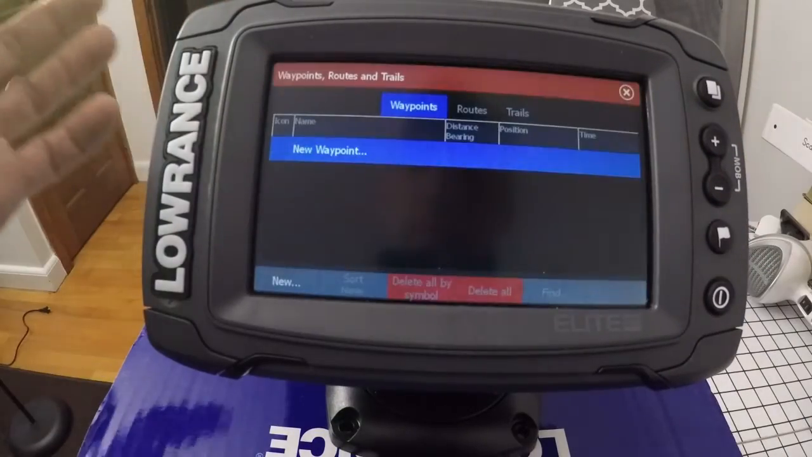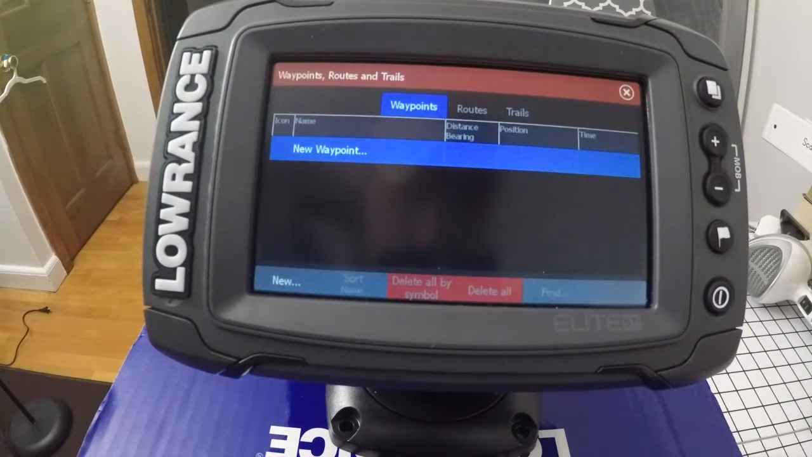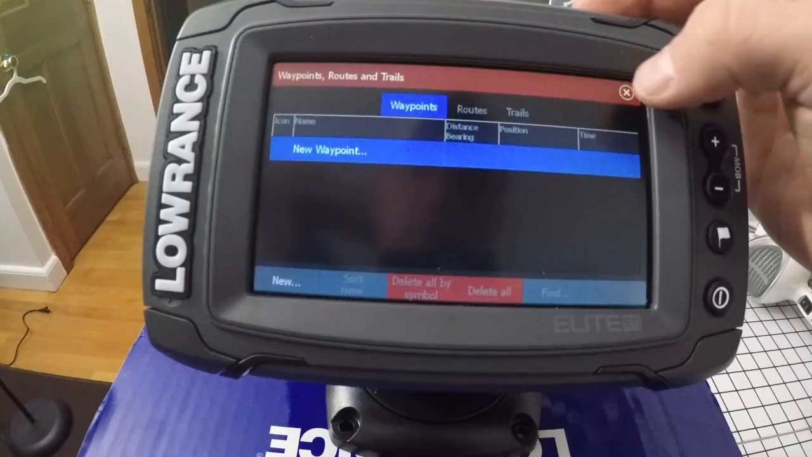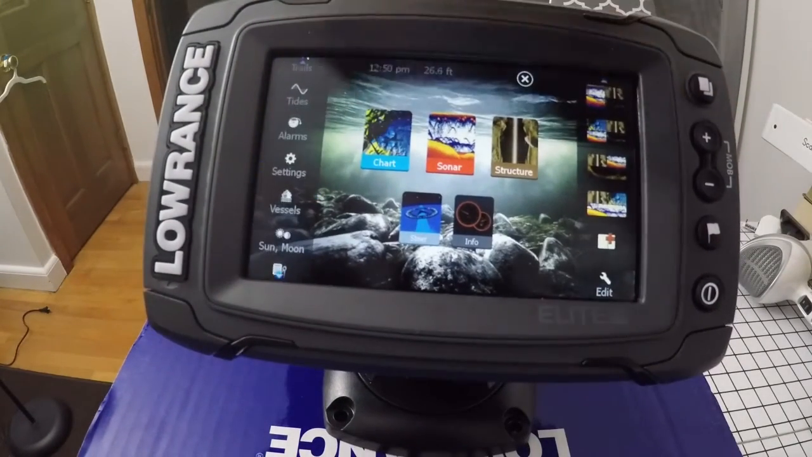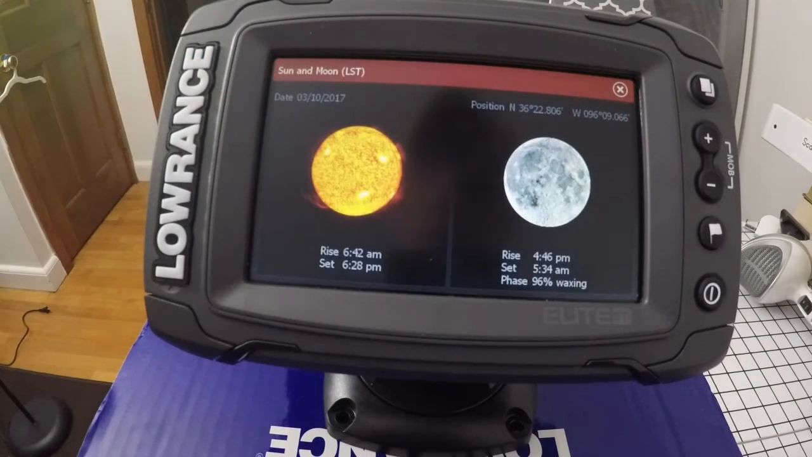Your waypoints are up here if you want to add waypoints. If you know a place, or if you're looking on Google Maps, or you have some sort of marine chart and you see a point you want to go to, you can put in the coordinates and set a waypoint there for next time you're on the water. Yeah, all your different settings, alarms, sun and moon, it shows you when it rises, when it sets, which is pretty neat.